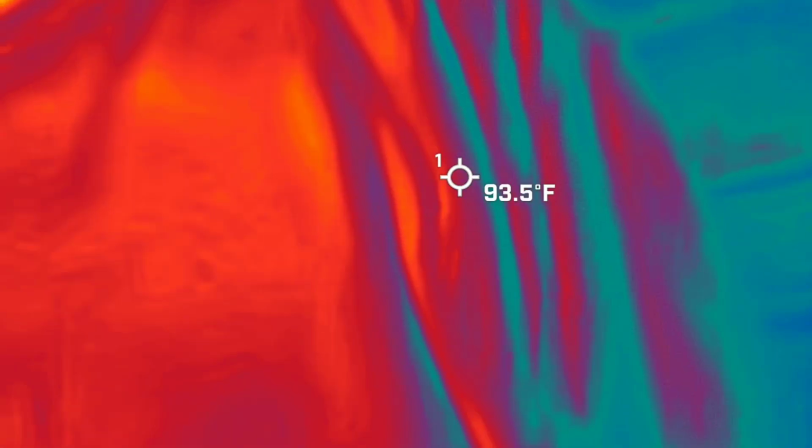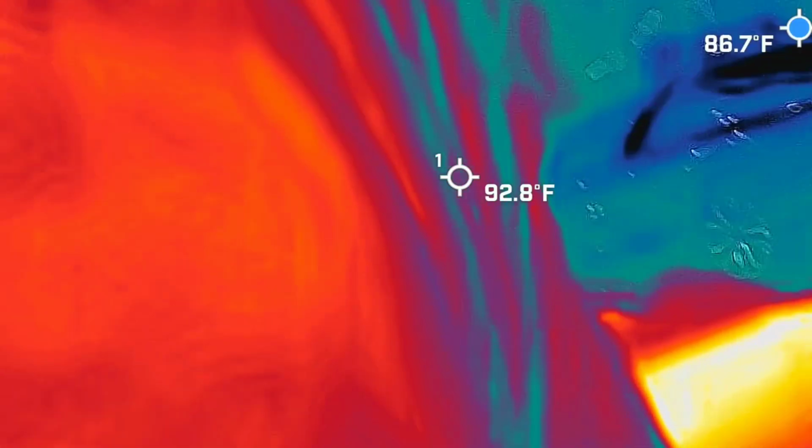We're getting ready to put this onto an iPad, so it's nice and big. But anyway, the blue dot is going to show you the coldest spot in the frame. That's there to help guide your eye so you know where you're looking. It is 83 degrees out here for us tonight, so I look for 15 plus degree temperature drops. So I'm going to be looking for, what is that, 72 and below?